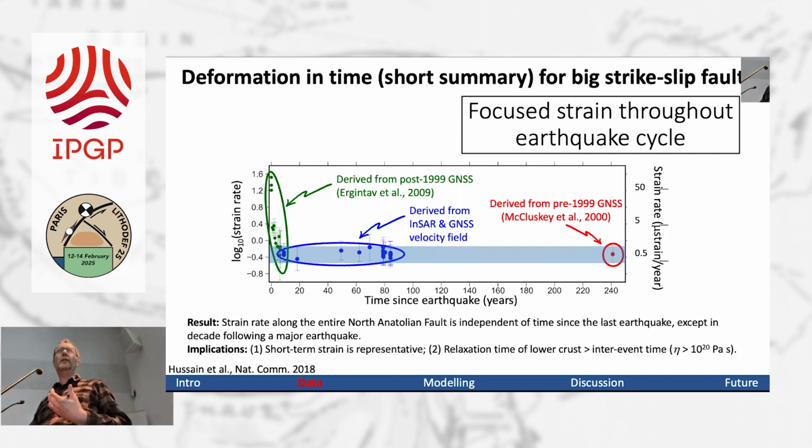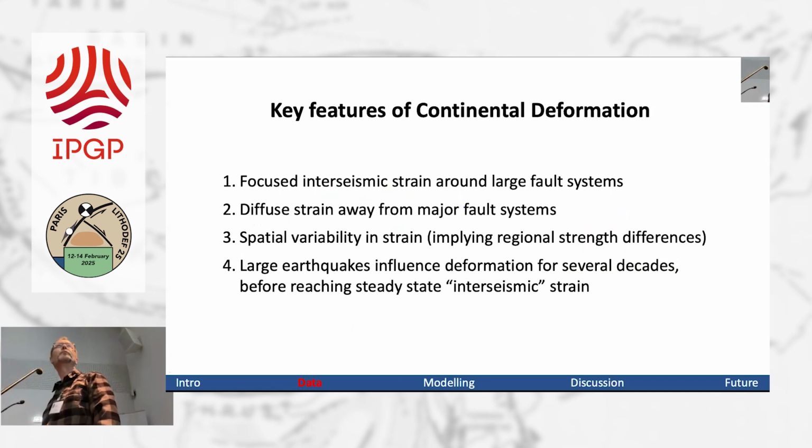It has some implications in terms of the strength of the lower crust, the viscosity of the lower crust. I haven't got time to explain, but essentially you need it to be quite a lot higher than some of the estimates from post-seismic deformation. So the key features, I think, of continental deformation: we've got focused strain around large fault systems, diffuse strain away from those major fault systems, spatial variability in that strain rate, implying regional differences in strength. And we've got large earthquakes that seem to influence the deformation field for several decades.